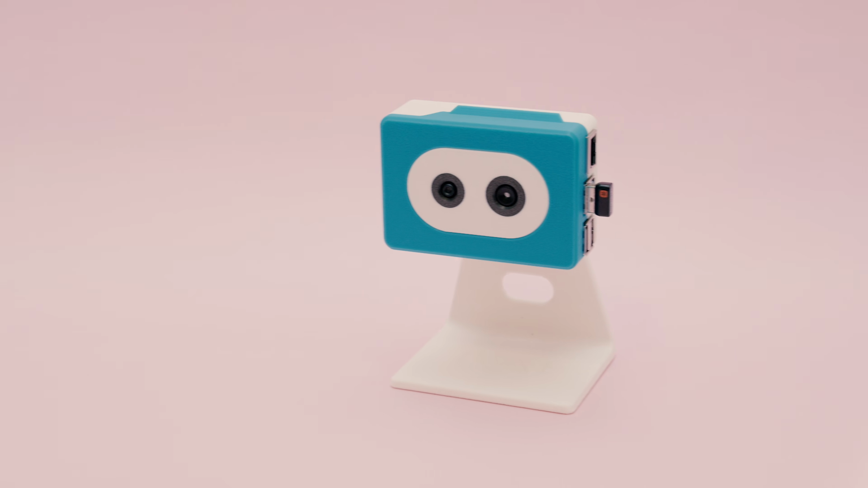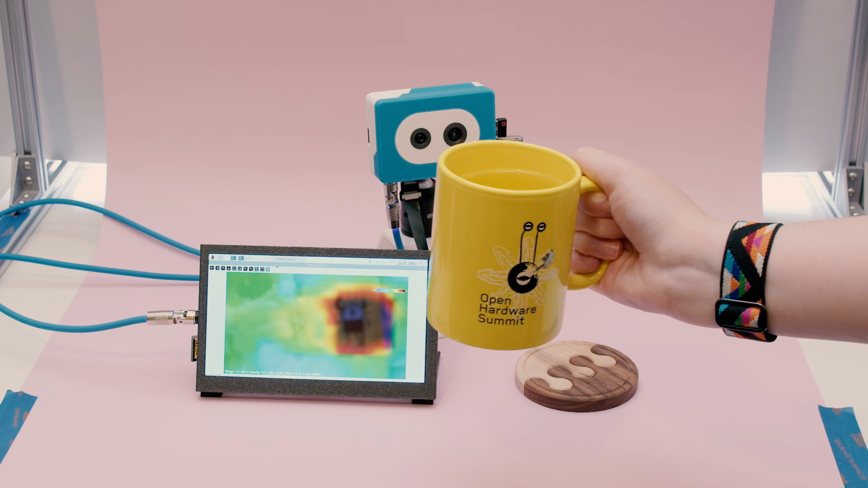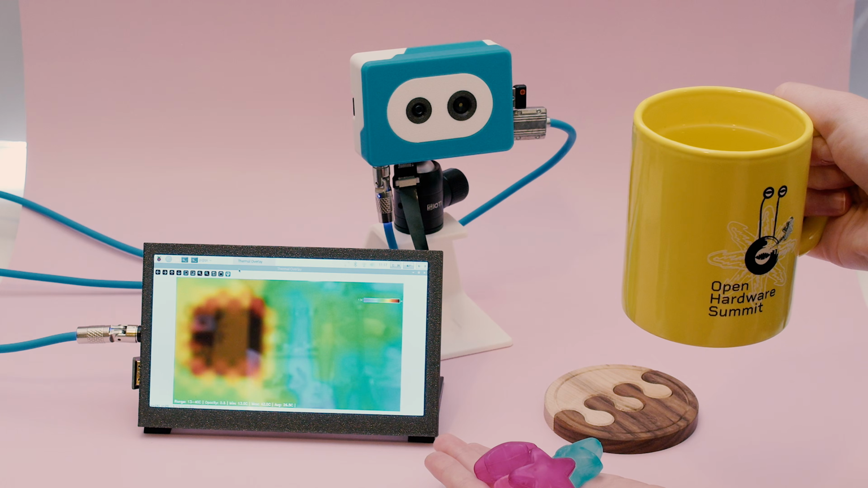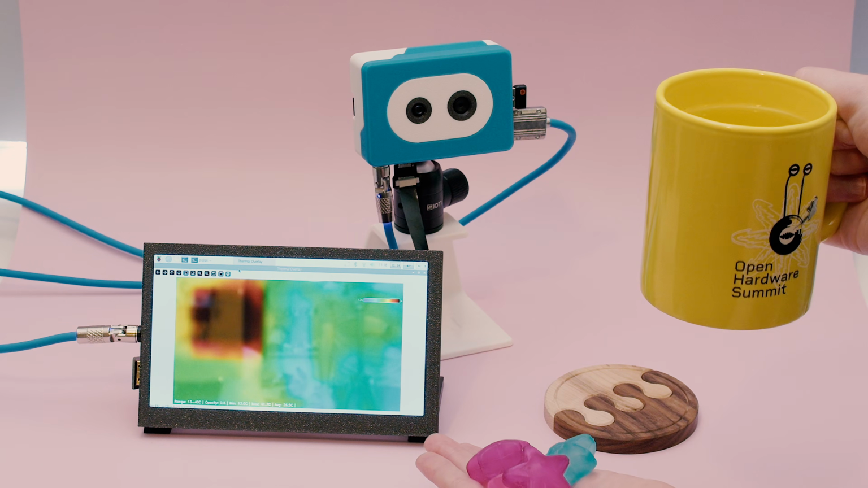You can build a thermal imaging camera using a Raspberry Pi, an MLX90640, and the Raspberry Pi camera module. This project fuses the Raspberry Pi's camera feed with a thermal graphic overlay, allowing you to capture visual images. A live preview of the camera feed displays a heat map color scheme to represent hot and cold objects using a common thermal color spectrum.